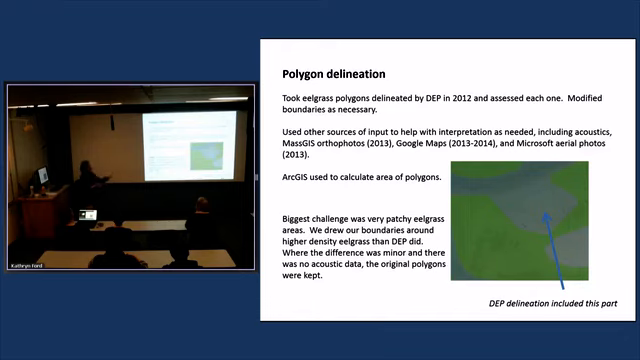They were perfect in this bay, but the MassGIS ortho photos don't exist in all the bays. It's a terrestrial focused survey. ArcGIS was used to calculate the areas, and our biggest challenge was patchy eelgrass. So this is an example where the green polygon is actually my polygon, and the DEP polygon would have extended across this and included this whole area, which is extremely patchy eelgrass. So that's sort of a big caveat.